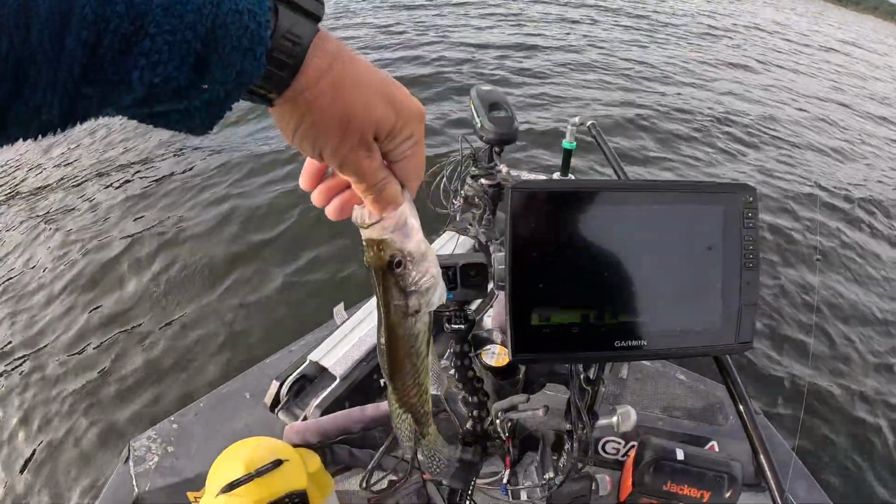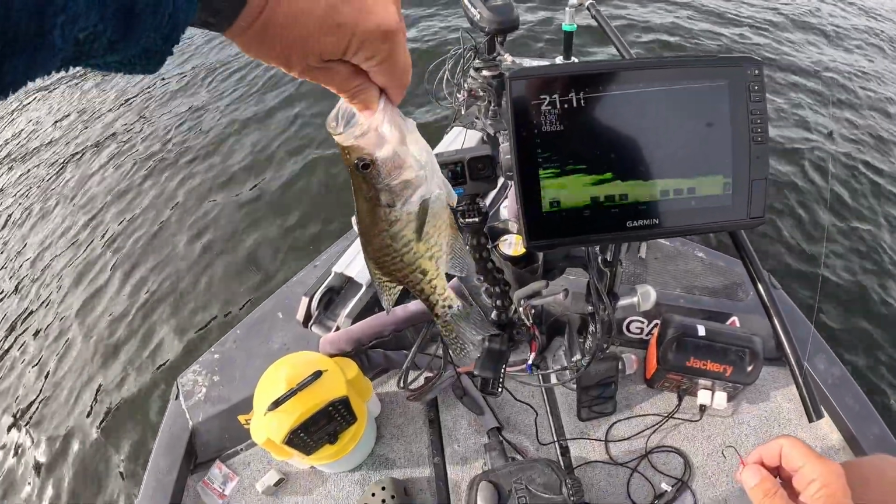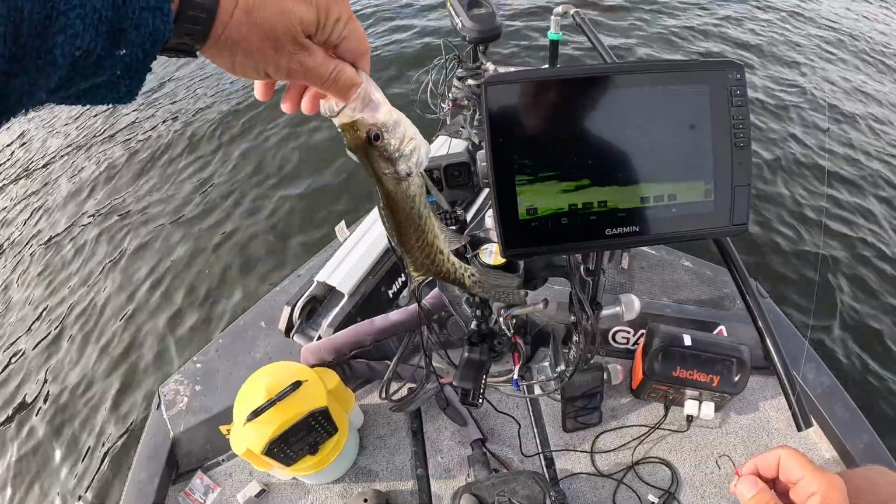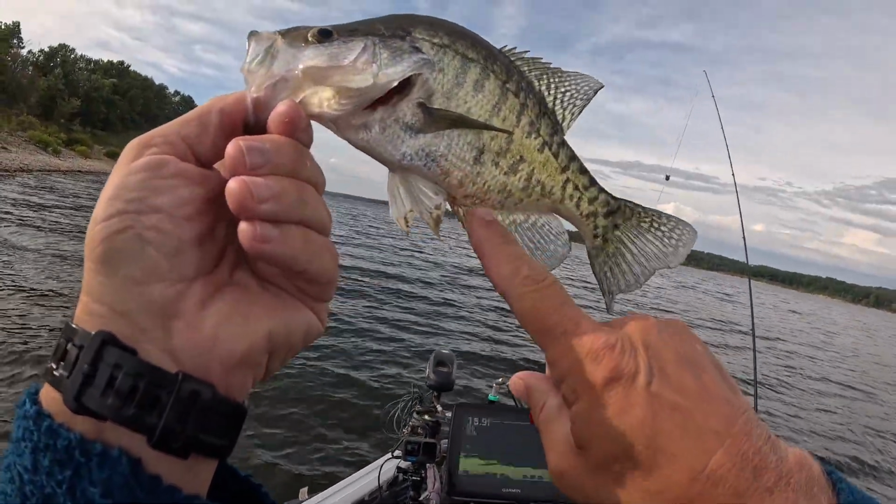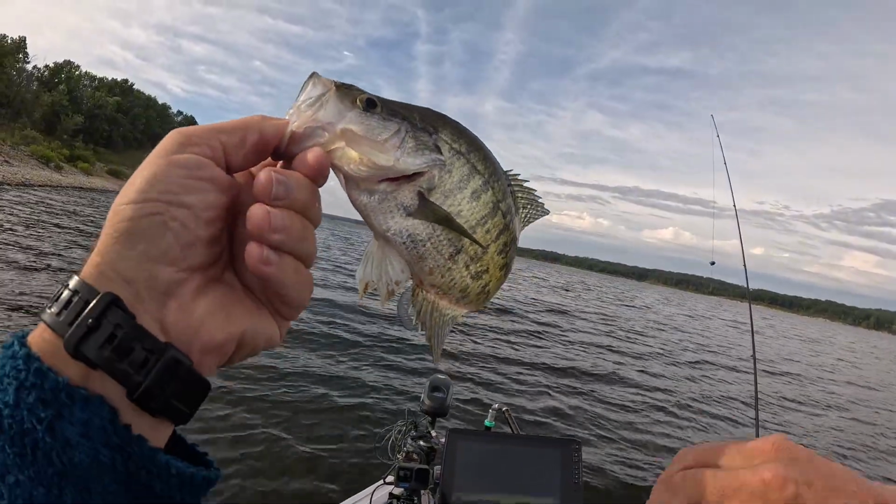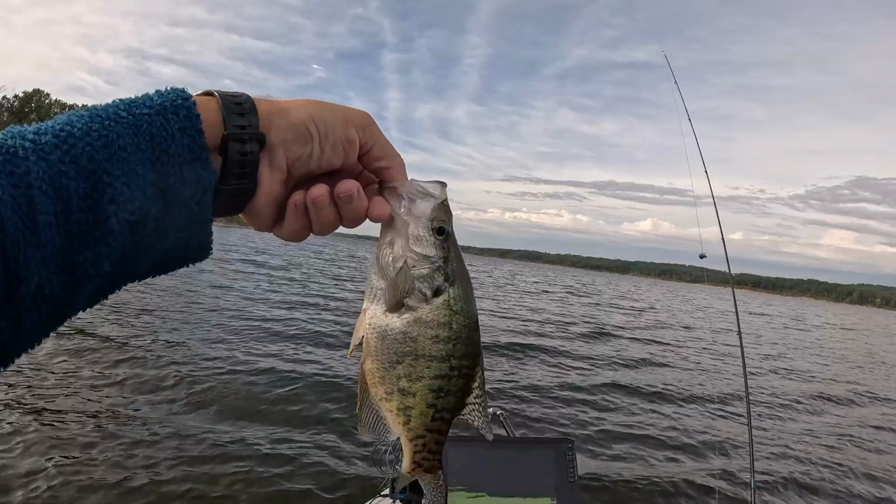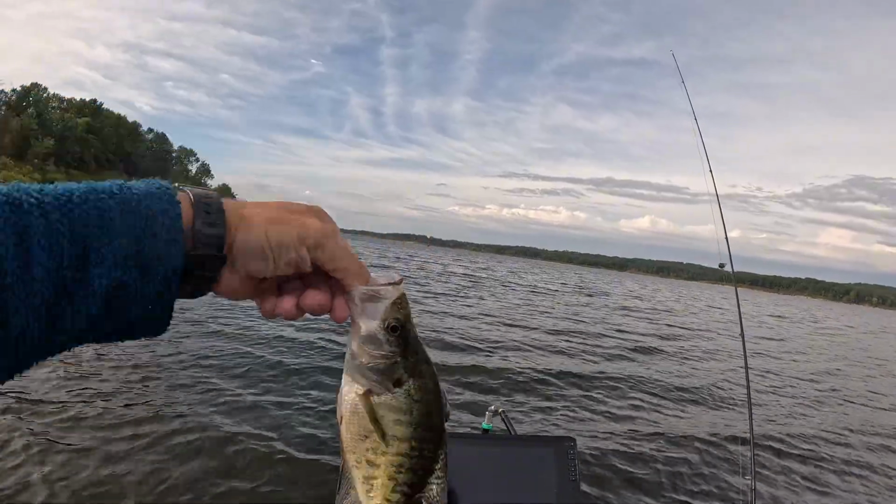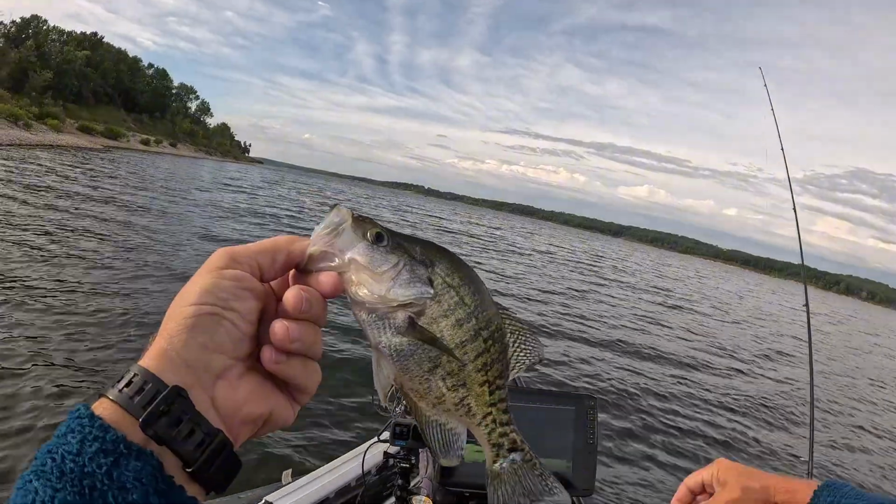I don't know if you can see there on the bottom. He's been laying in the mud. Hope you can see that. See on the bottom of his belly, he's literally been laying in the mud on the bottom down there. I went all the way to the very bottom, let my line play all the way out, and caught him. Had him coming up to get it.